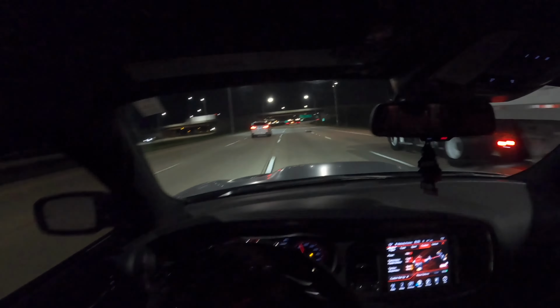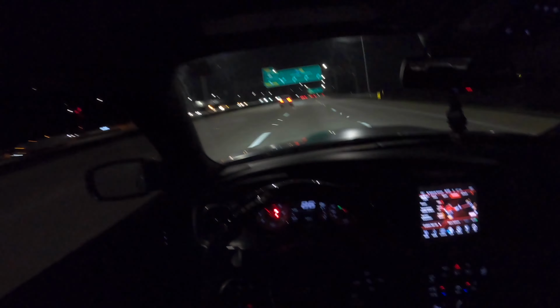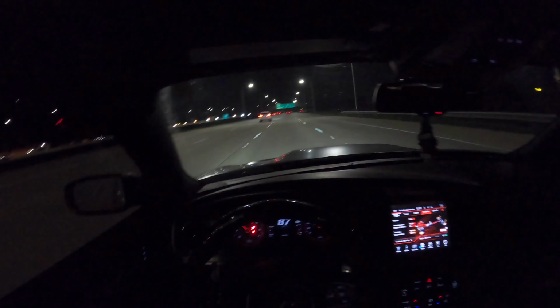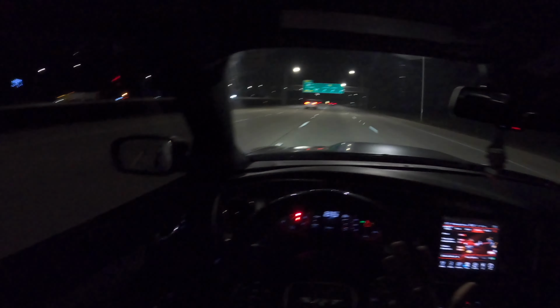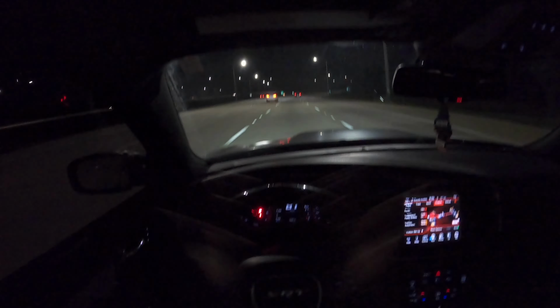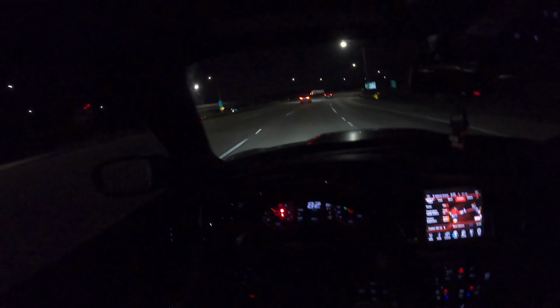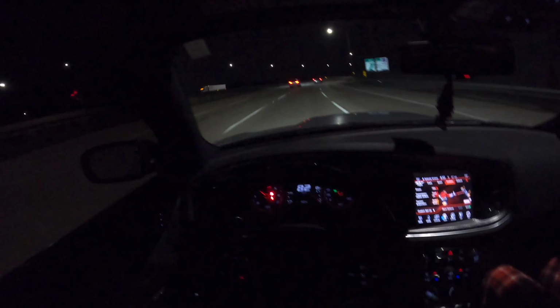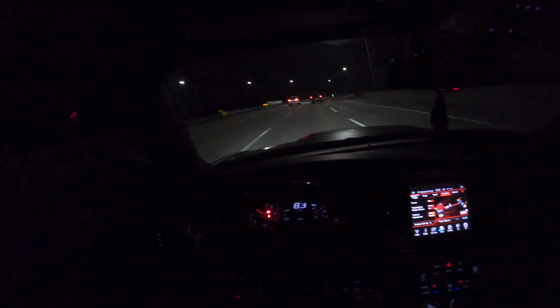I ain't even gonna lie to y'all, I ain't even gonna do too much talking. I'm just coming at y'all with a little nighttime highway point of view, a little cutting up. If y'all notice, I'm listening to y'all, man. I went and got me a GoPro. I had one, but it was messed up, so I went and got me a new one. As y'all can see, I got both hands on the steering wheel, man. Let's go ahead and get this video in, get some good content in for y'all.